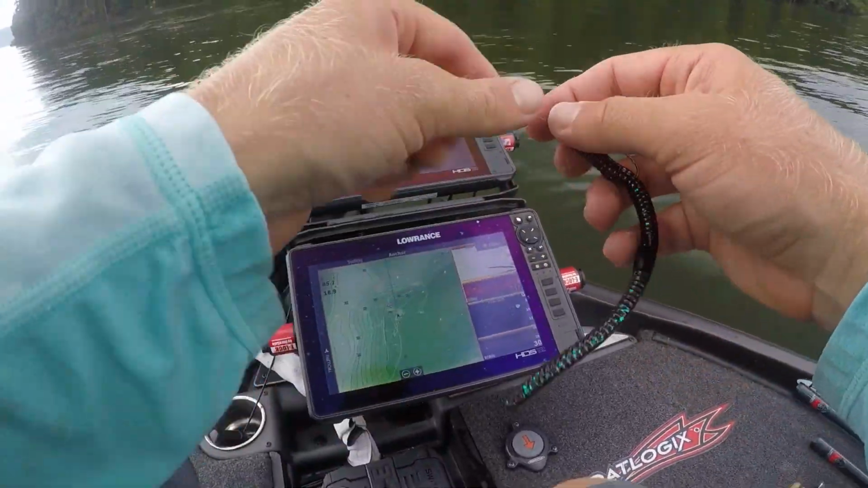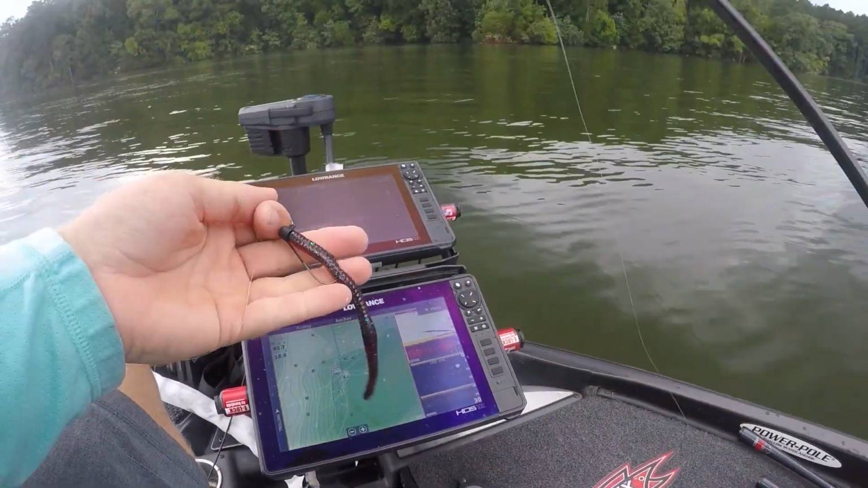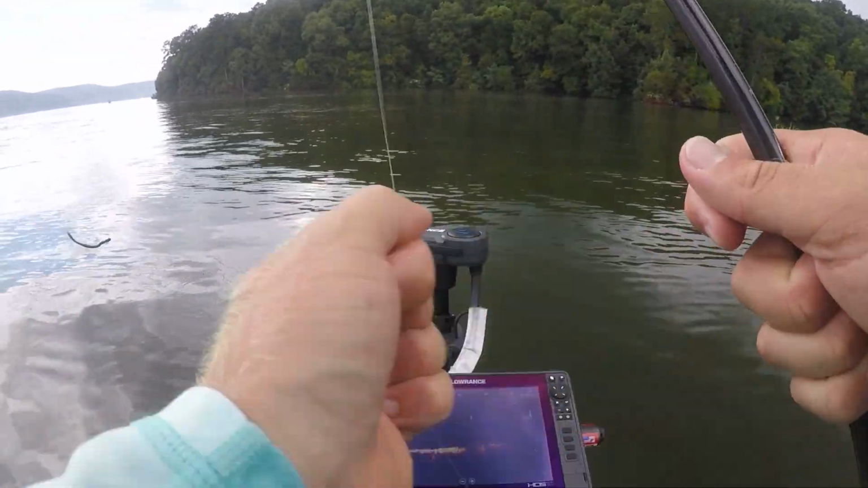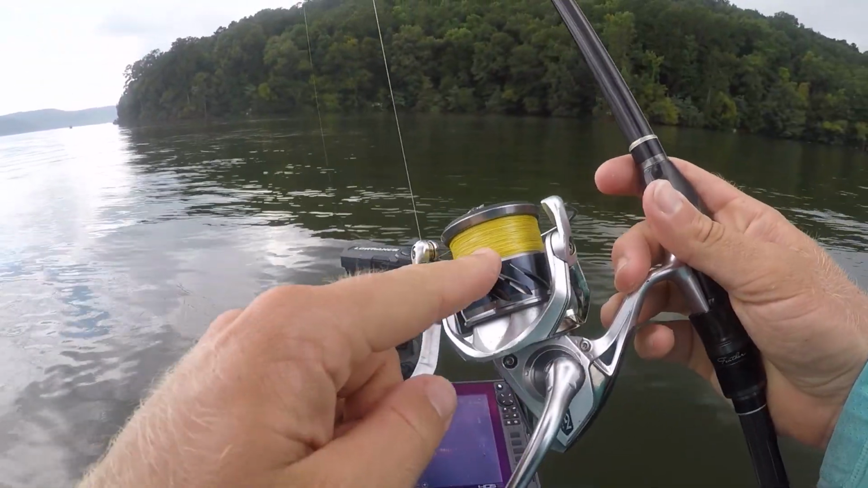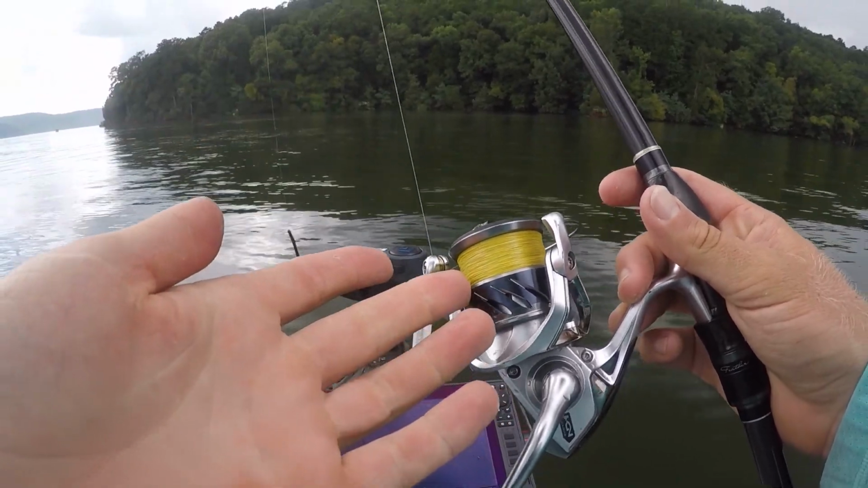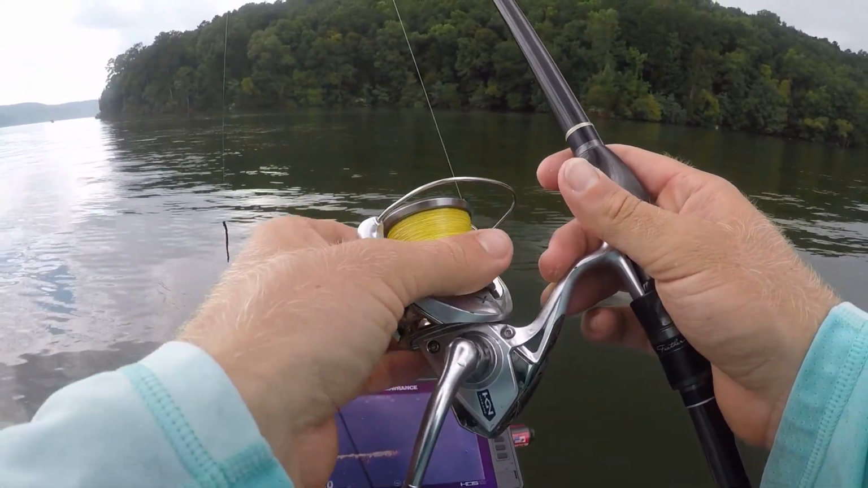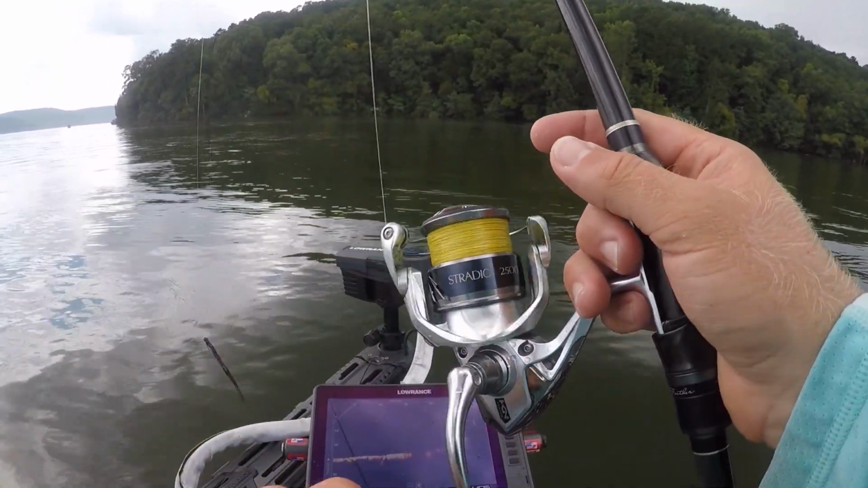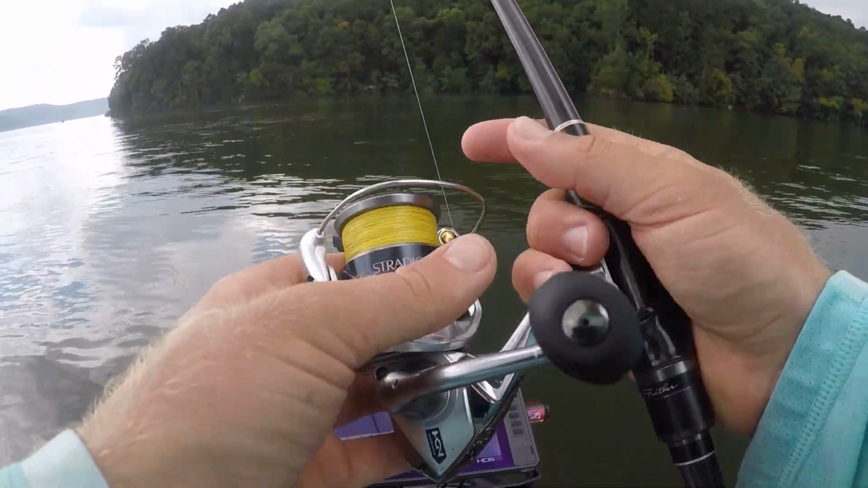I'm running 8-pound fluorocarbon leader, pretty long leader. I'm running like a 15-foot, 20-foot leader. The water is deep and I don't want them to see my yellow braided line. I like the yellow. It gives me a good idea of when my bait hits the bottom, whether it's windy or cloudy or whatever the conditions might be. I can see that line really good.